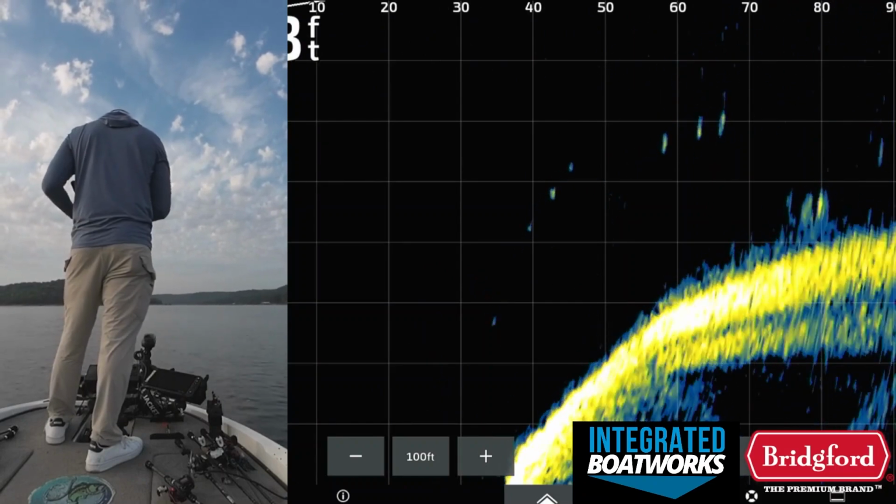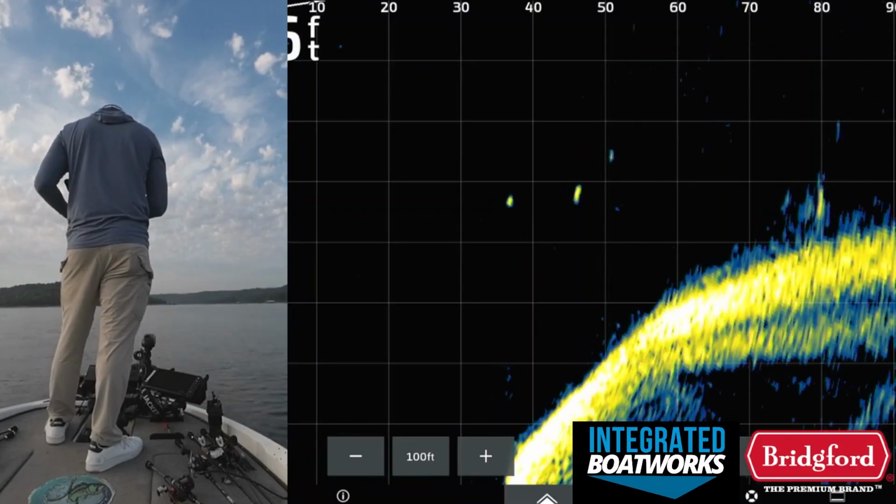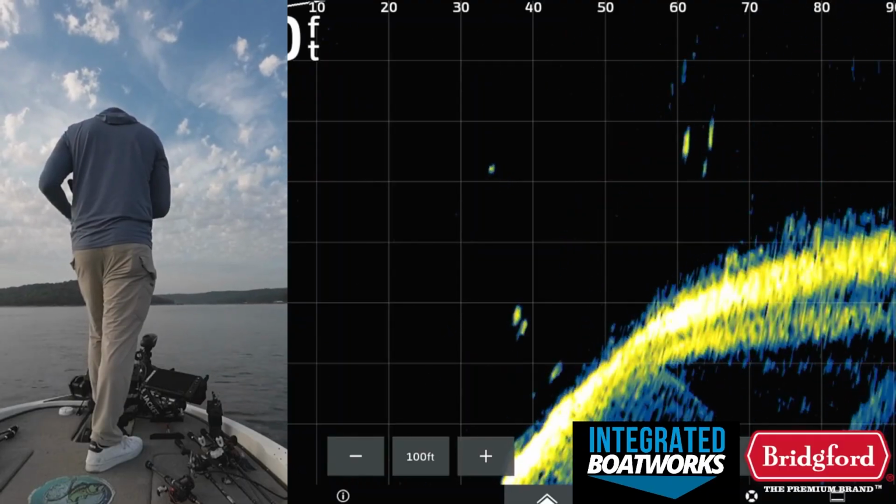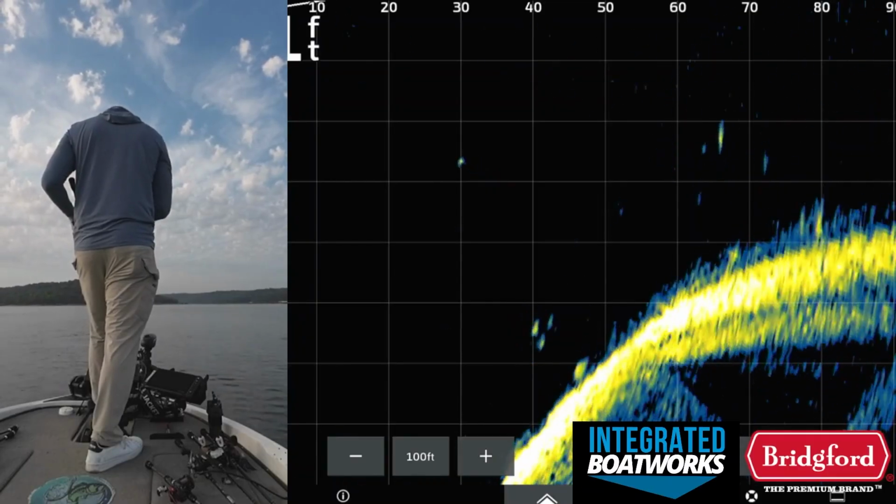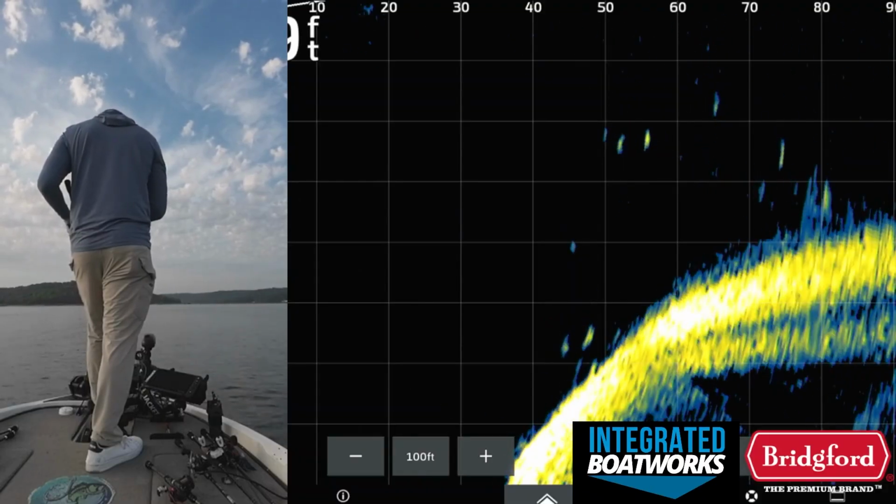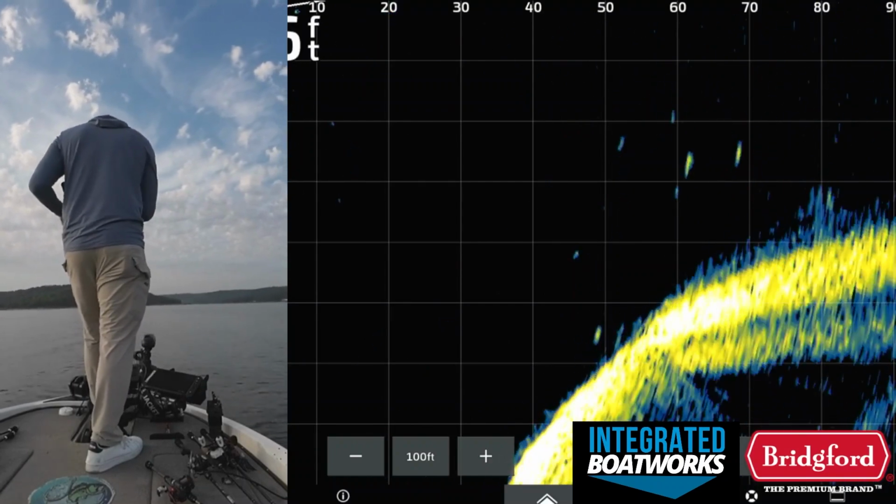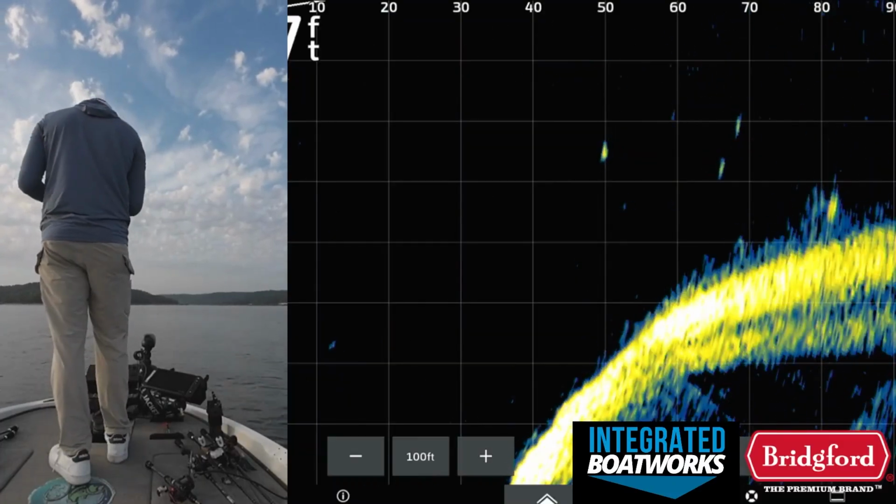Oh, he hit it. Come on. Got smacked. Didn't commit. Got hit again. Didn't commit. These fish are acting so annoying right now. Oh my goodness. So many of them too. And none of them are committing. Got bumped 3 times on that cast.